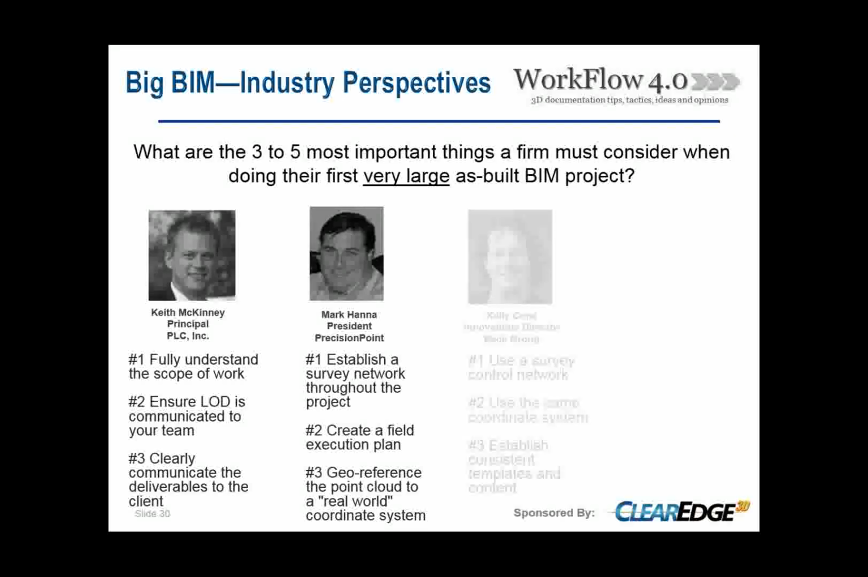The second is creating a field execution plan. So again, understanding how you're going to use your multiple disciplines, the different crews, how many scanners you're going to be using, and avoid some redundancy and potential voids in the scan data. So knowing where your crews are going to be broken down into each segment.